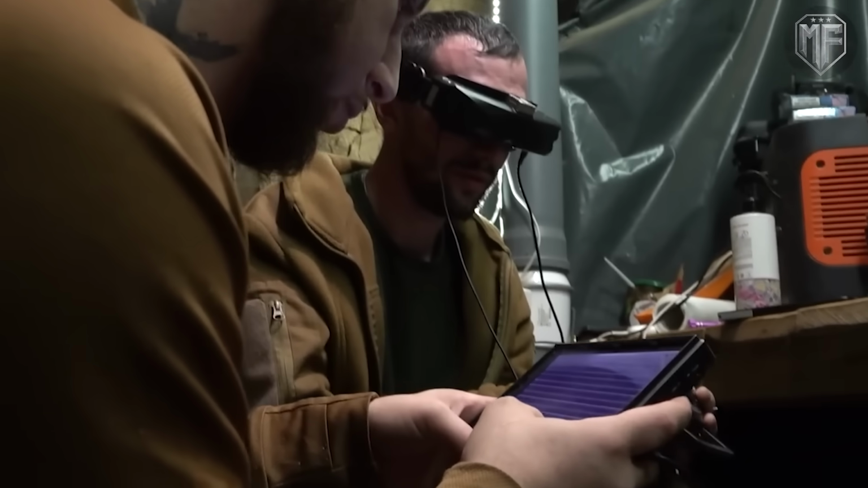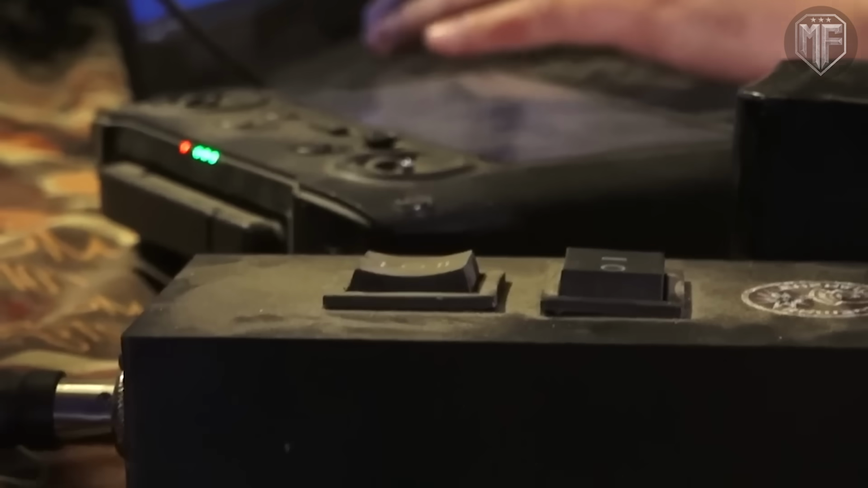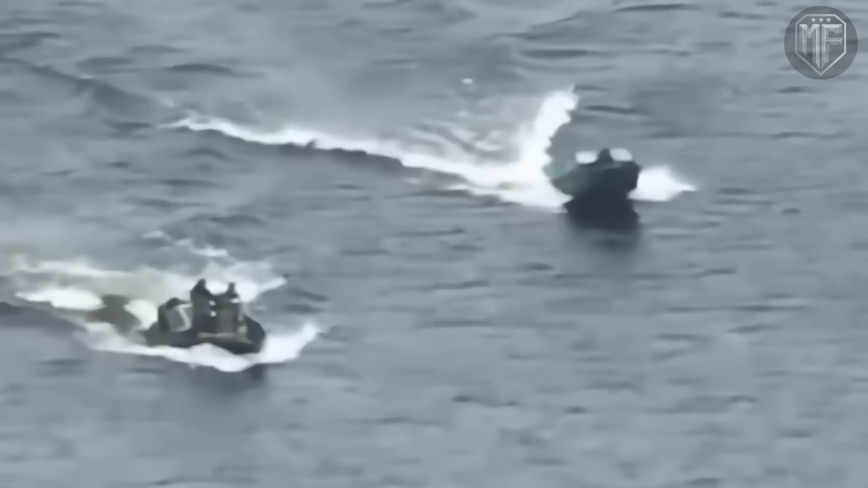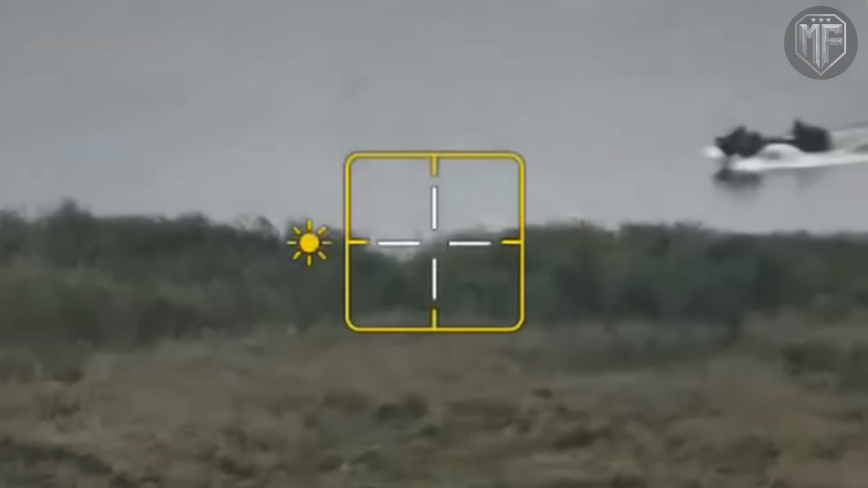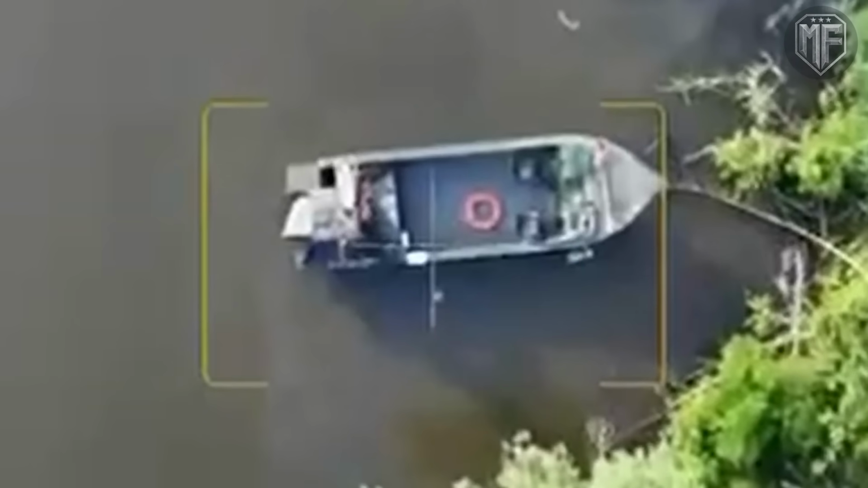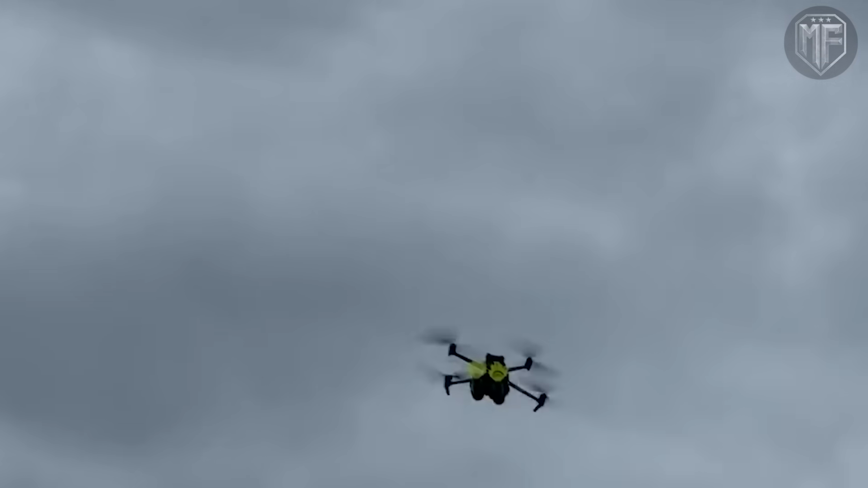There was no moment where the surviving soldiers could regroup, signal for help, or exploit confusion, because the system did not rely on surprise after the first contact. Once the boat entered the monitored zone, the outcome became a matter of timing rather than chance. This kind of pressure changes how decisions are made under fire. Abandoning the boat did not reset the situation, and entering the water did not remove the threat, because the sensors stayed locked and the follow-on asset was already in position.